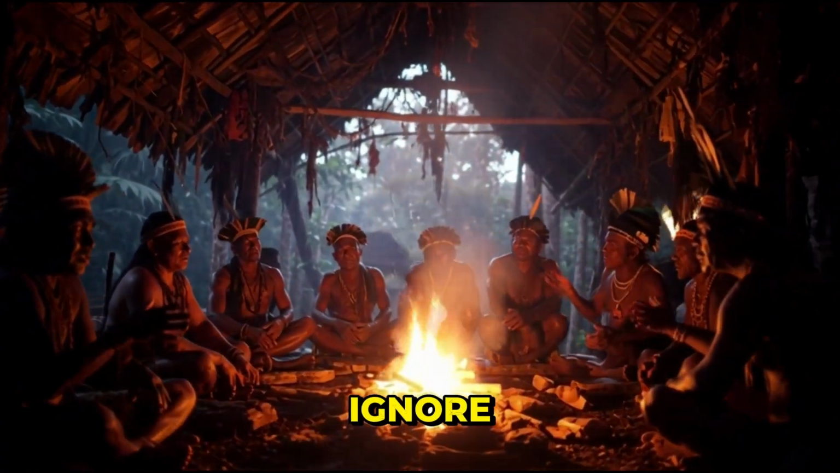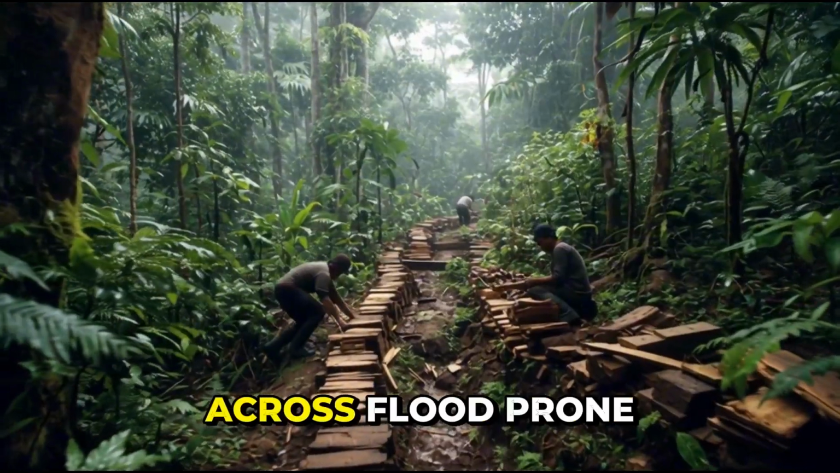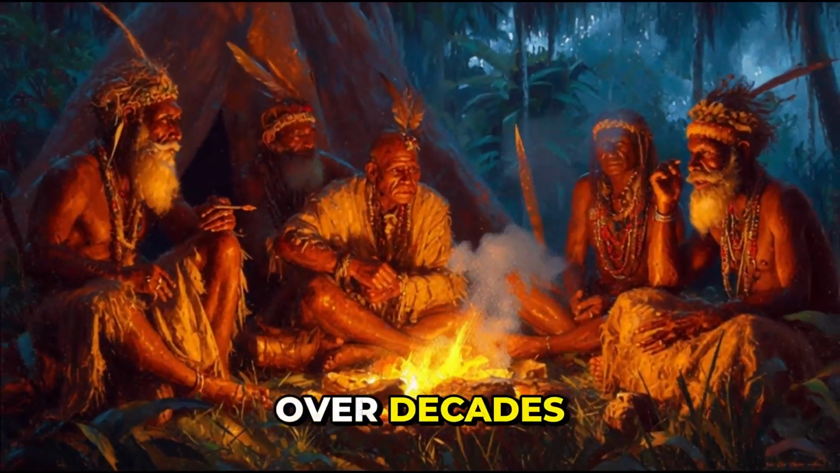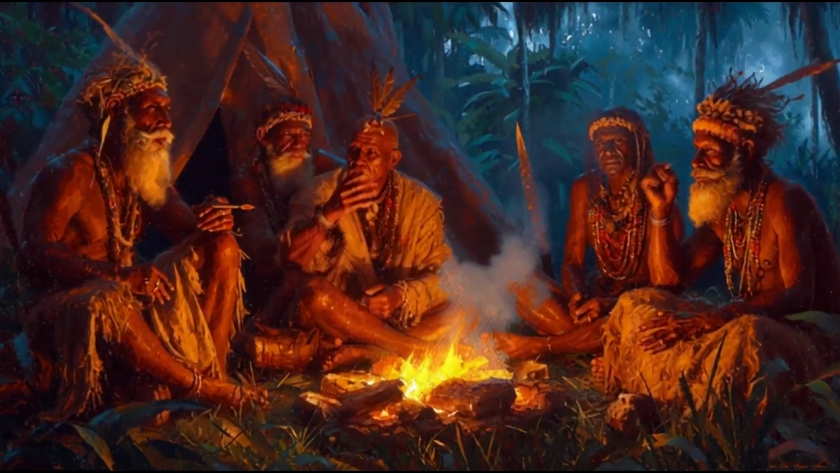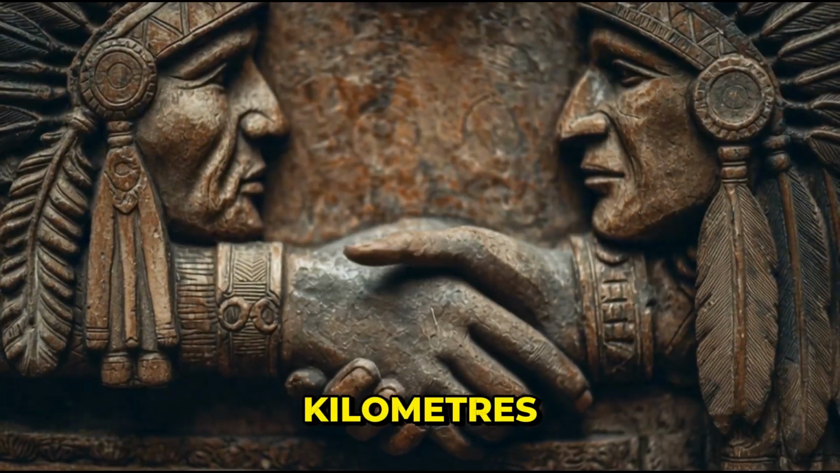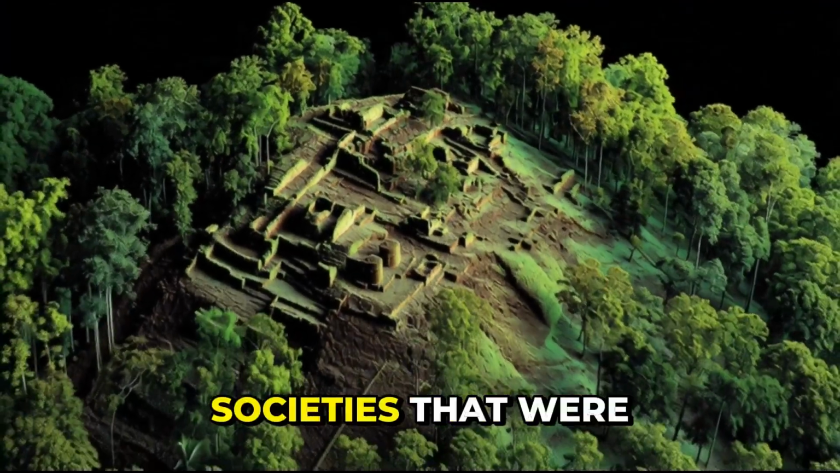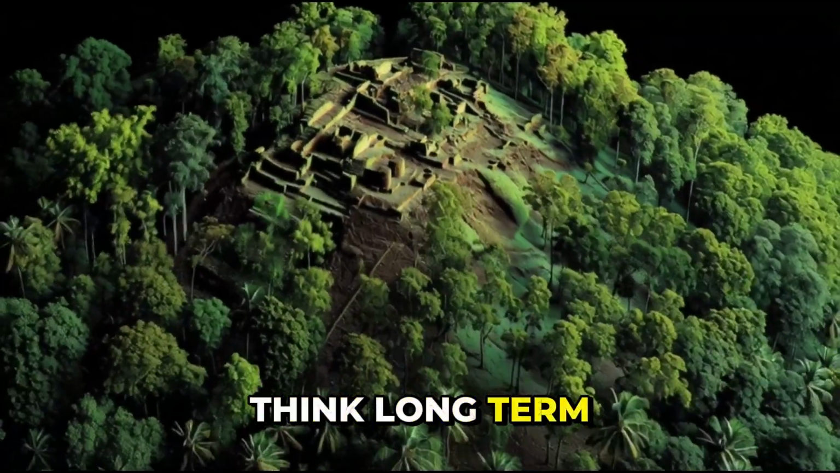that's hard to ignore. Building raised causeways across flood-prone terrain isn't a small task. Maintaining canals over decades requires collective effort. Aligning settlements across kilometers implies agreement and continuity. All of this suggests societies that were stable enough to think long-term.